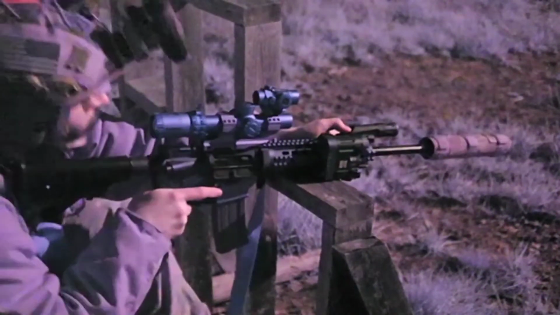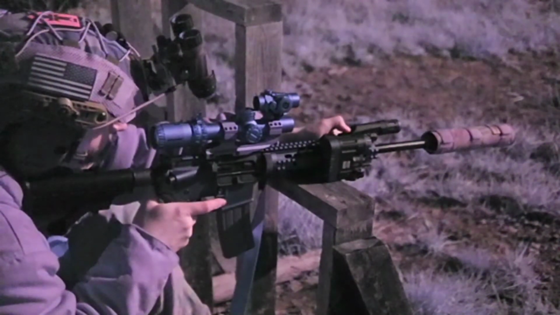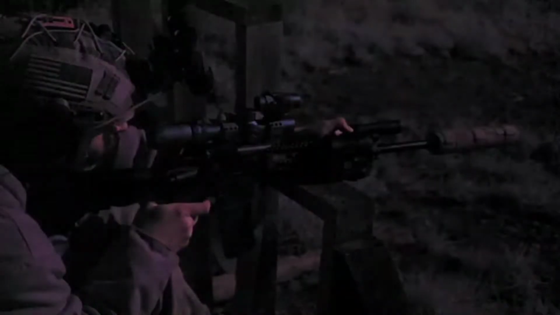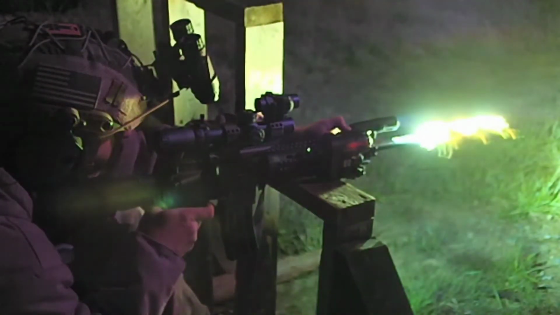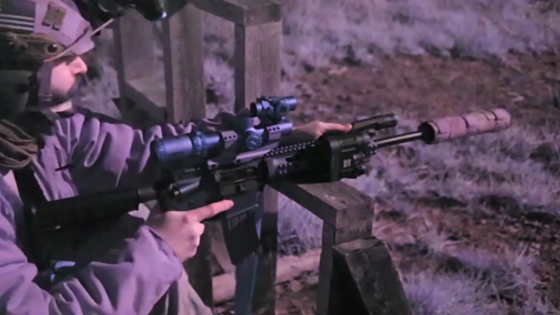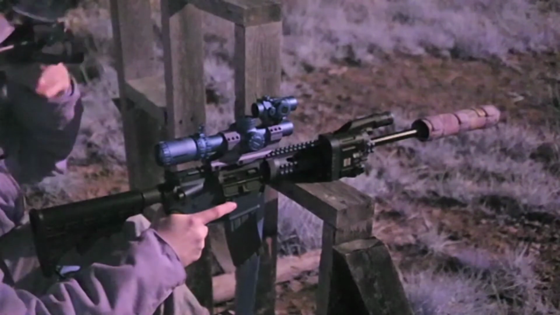Alright, I'm going to go with a white light with a red dot. Now I'm going to use the IR laser with night vision.